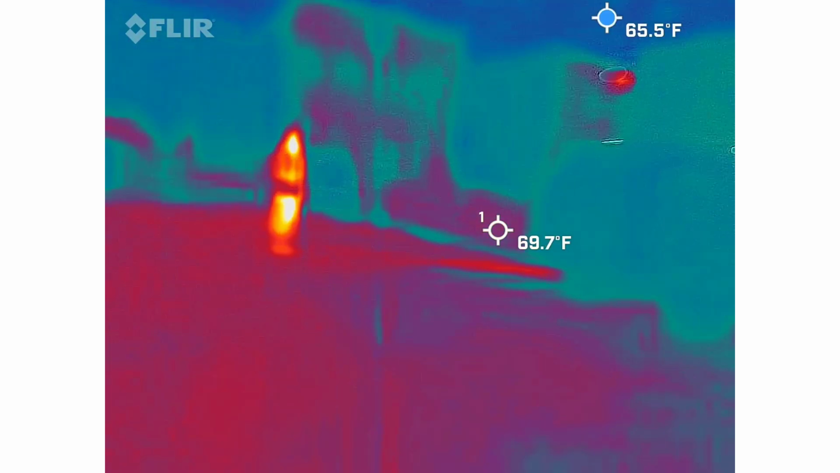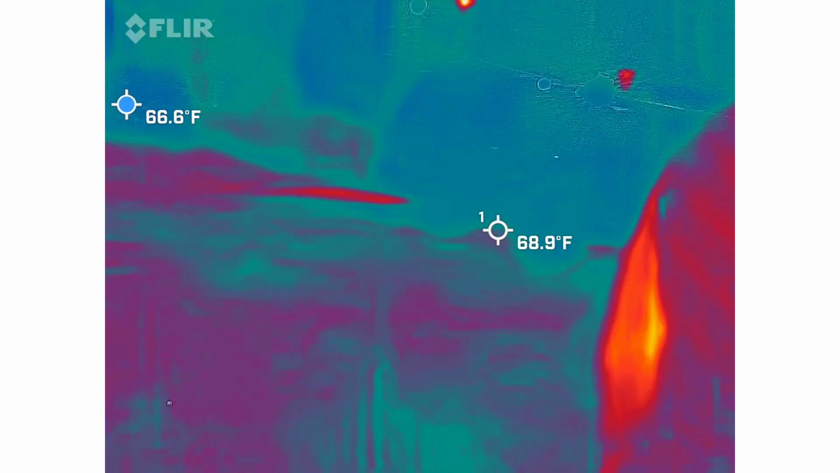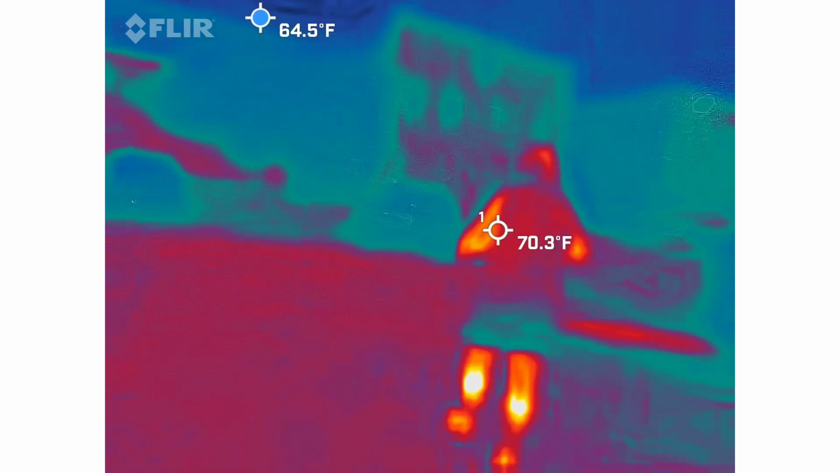I'll keep the thermal imager on you. I was getting a lot of... I don't know what I'm doing. Words just come up.